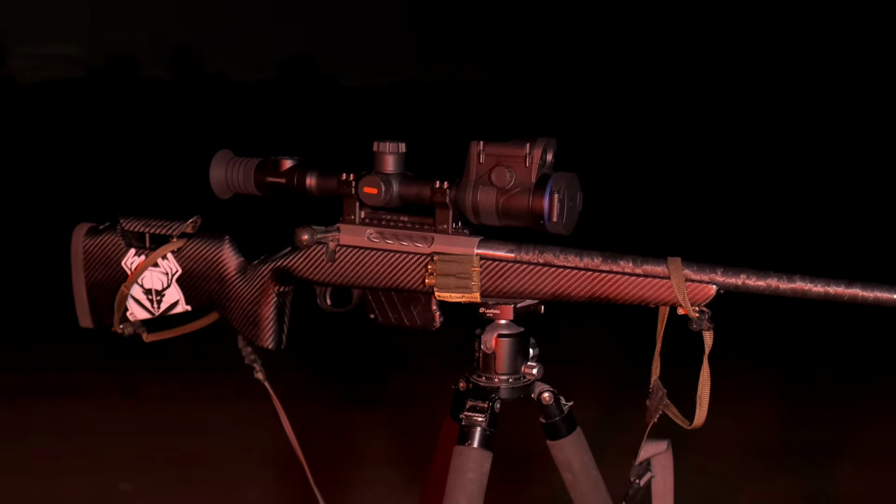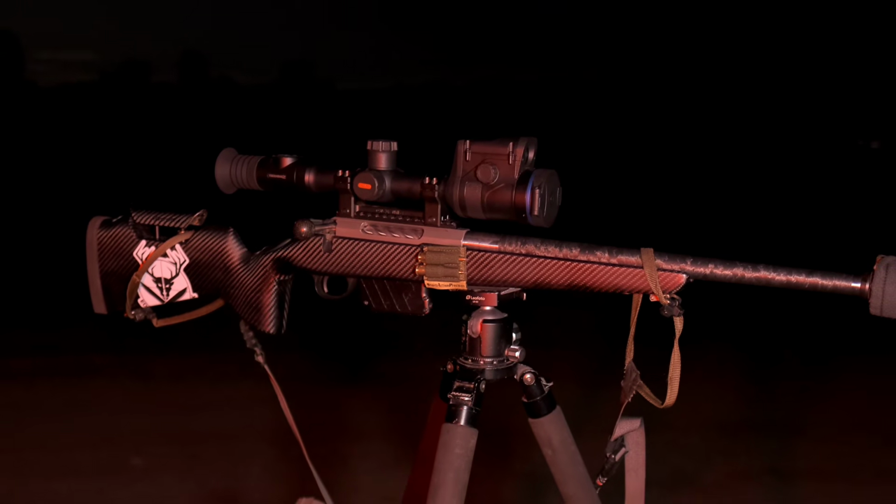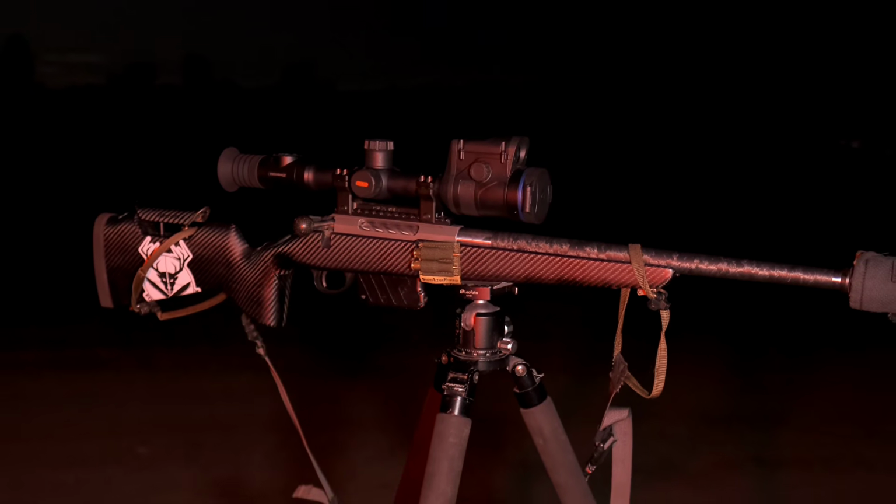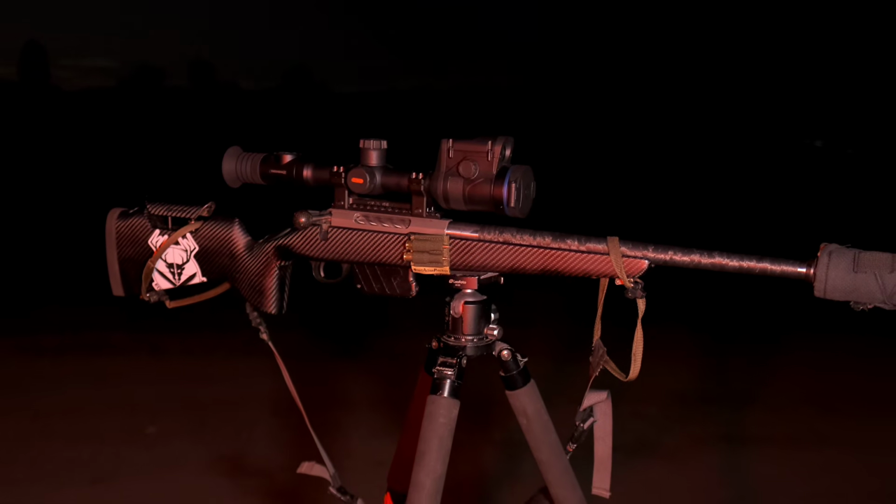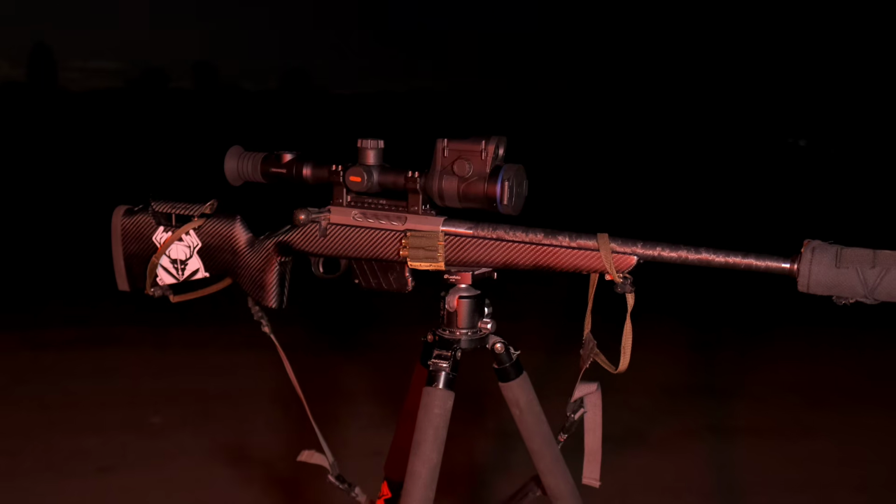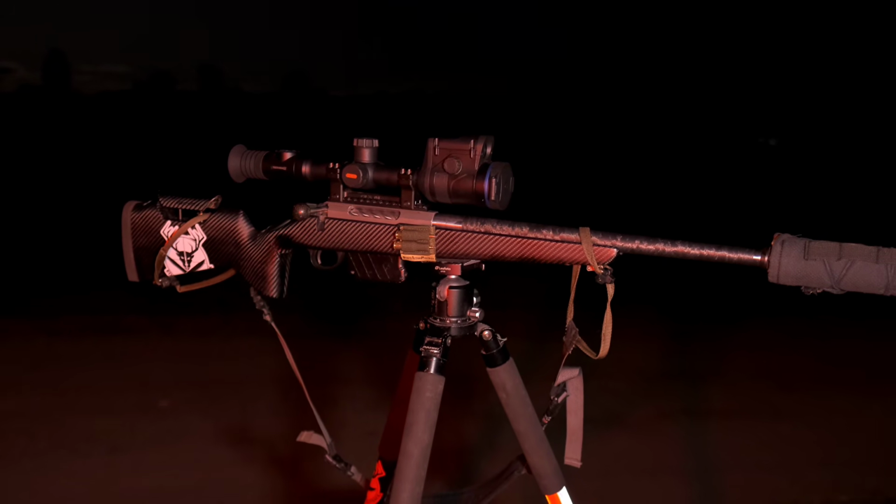Rifle of choice tonight is my trusty 6mm BR. Now this rig is fitted in a high-tech composite carbon fibre rifle stock. The action's just a Tikka T3. Barrel on the front is an 18-inch Carbon Six wrapped barrel. It's a mick bit of gear, that. Suppressor on the front is a Shawmac Industries.